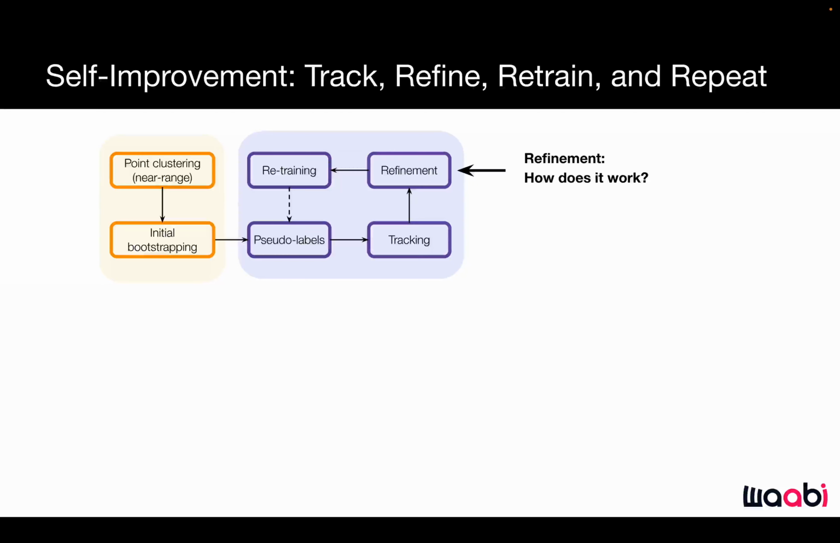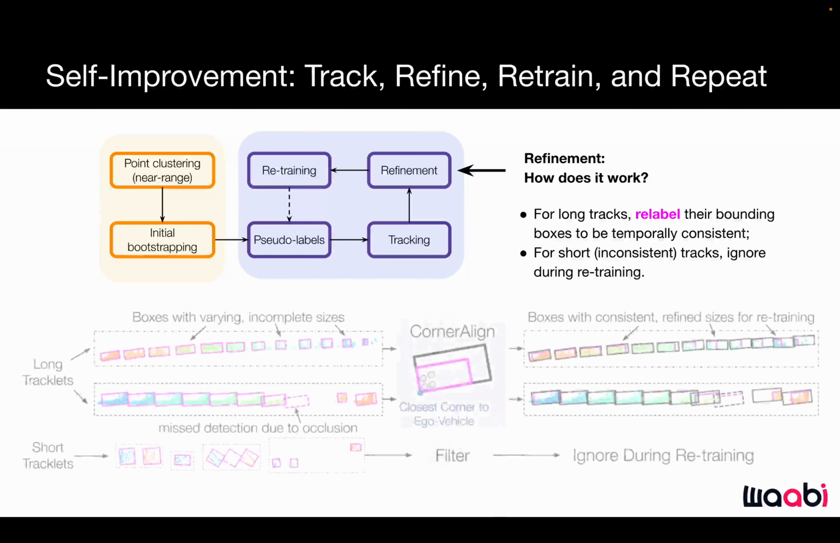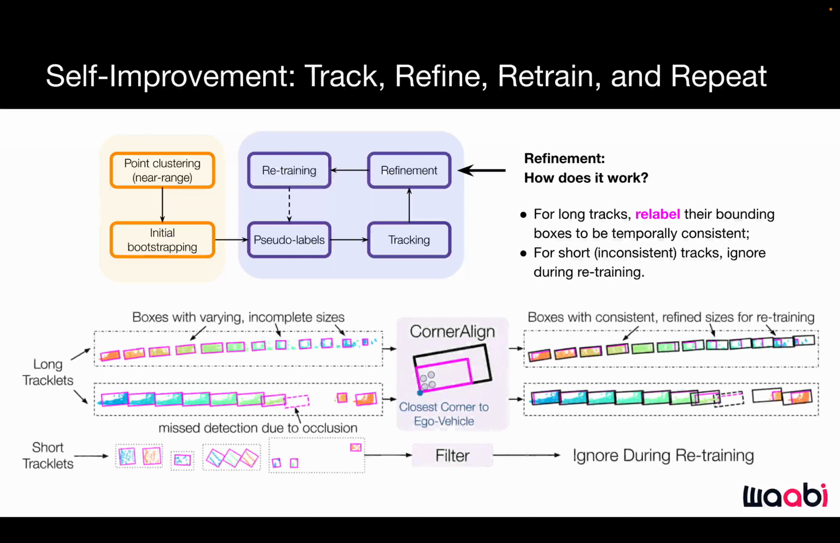The self-improvement stage can be summarized as track, refine, retrain, repeat. We first do unsupervised tracking, and then for long tracks, we relabel the bounding boxes to be temporally consistent, meaning that the same object should have the same size across time. For short and inconsistent tracks, we ignore them during retraining. The bounding box relabeling process uses a corner alignment technique, which is based on the intuition that the bounding box corner that is the most observed is likely to be the most reliable.